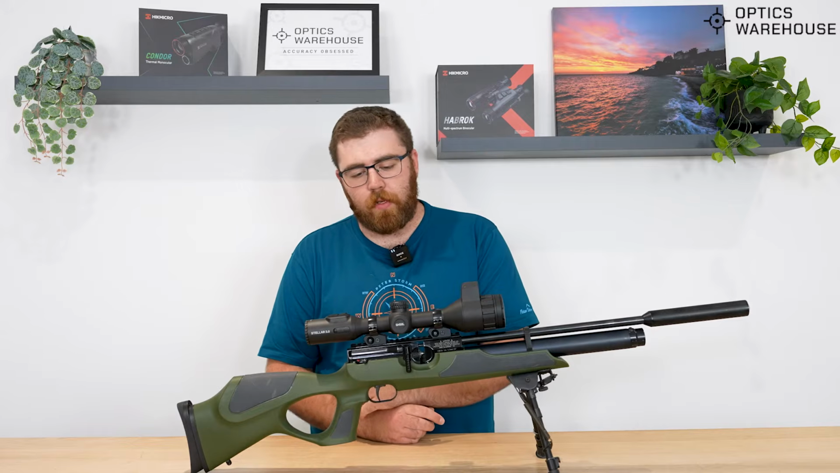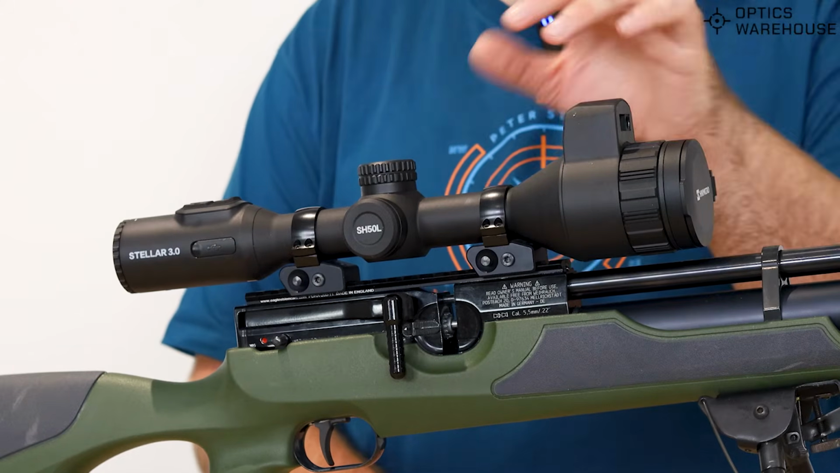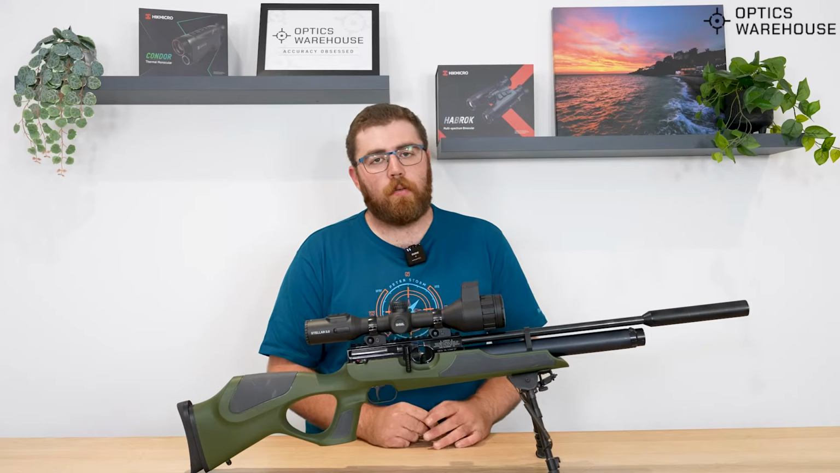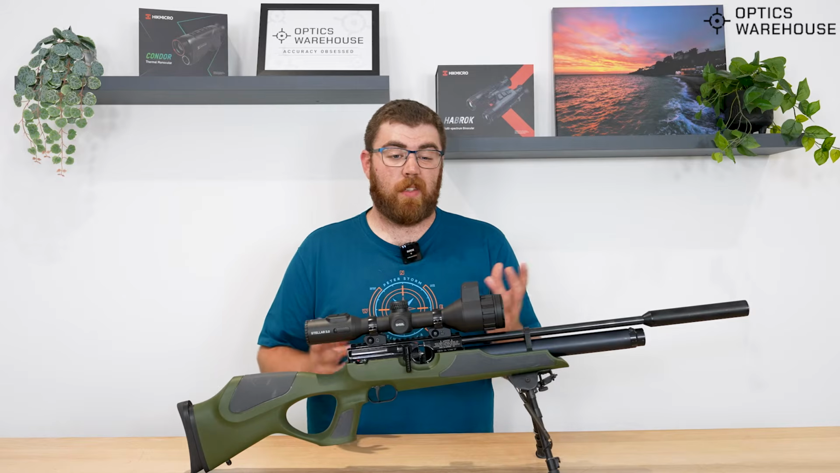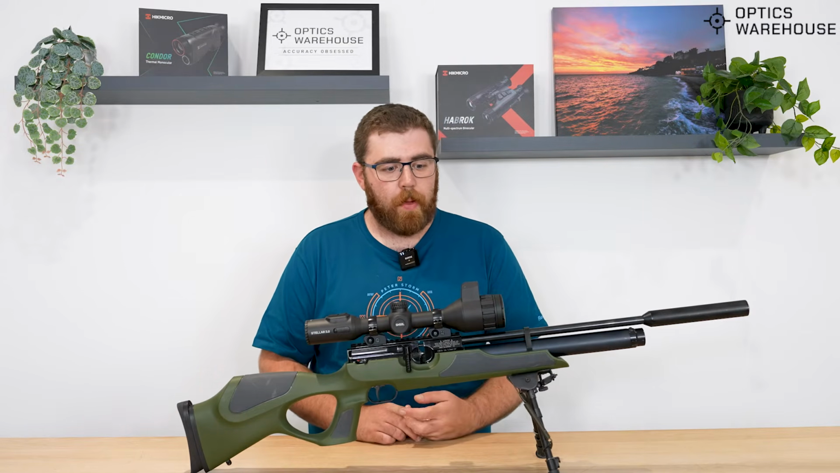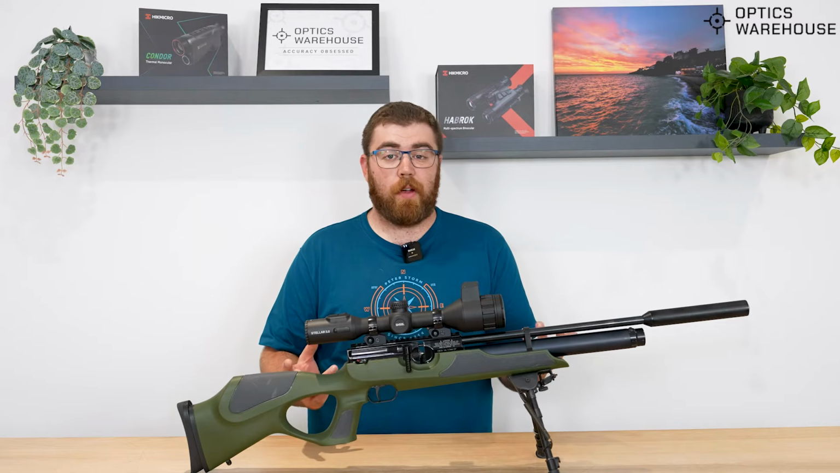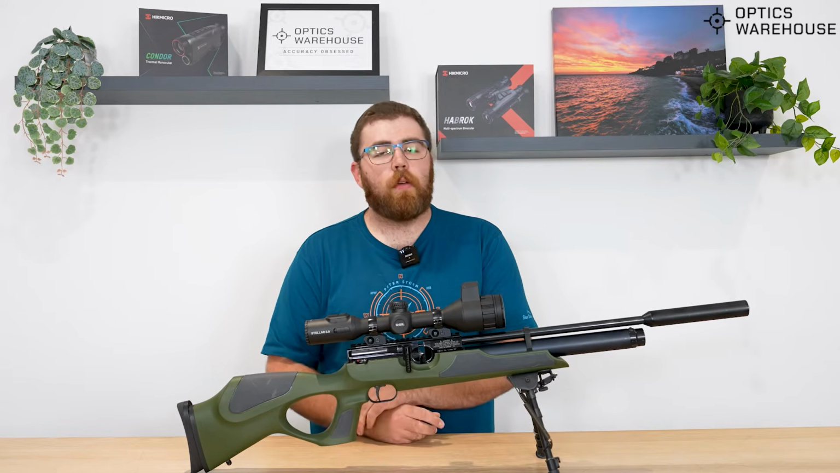It's really easy to control too. Pretty much all your menu selection, as with all standard HIK now, is just done off the turret here, clicking it in and out. And then the laser rangefinder button here. Now, the ballistics on this are brilliant and easy to set up, as with any other HIKMICRO product, same as the Alpex Lite or the full-size Alpex. It makes shots really easy. It's easy to dial in. So long as you're putting in the correct information, it gives you the correct holdovers. It worked really, really well.